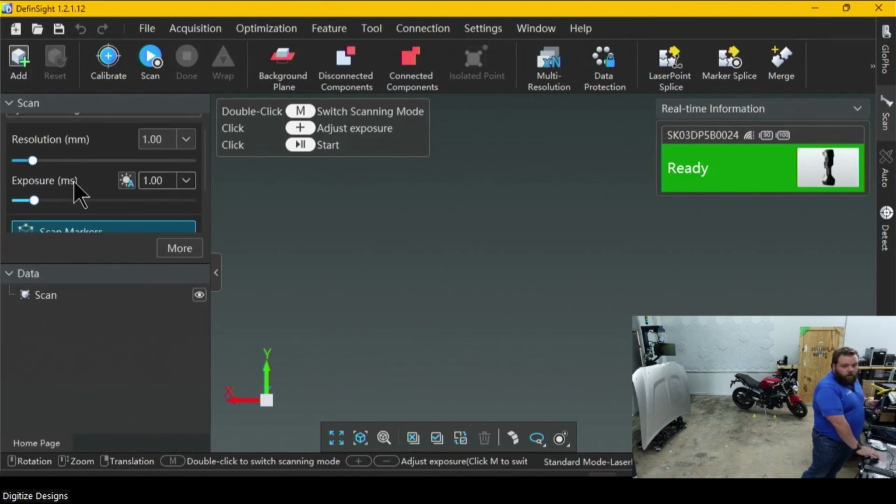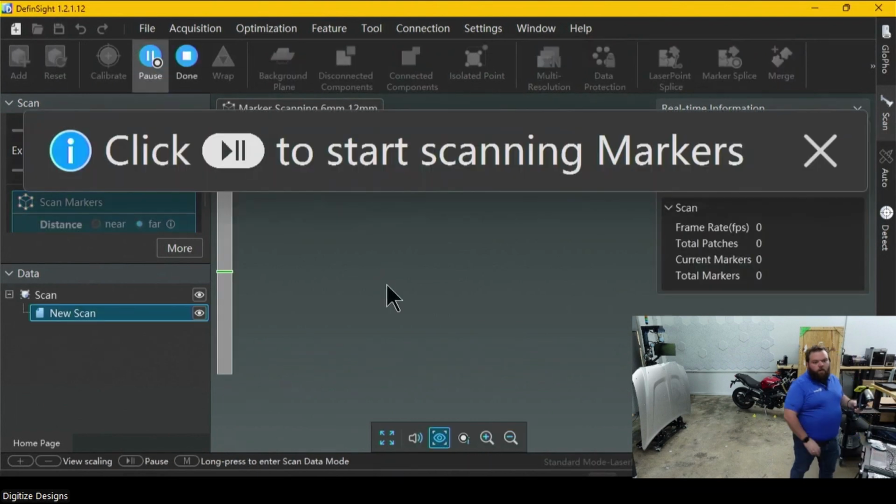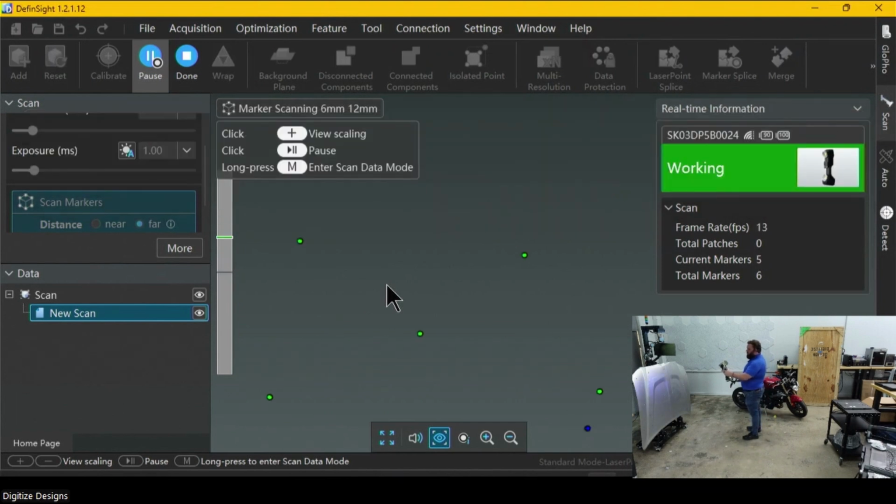There are 2 different marker scanning modes with this guy. There's near, which is what you'd expect, the closer up field of view, and then there's far field of view, where I can have that full 2.5 meter range away from the scanner. So that's what we set. I'll click the play button and I'll start acquiring those markers.